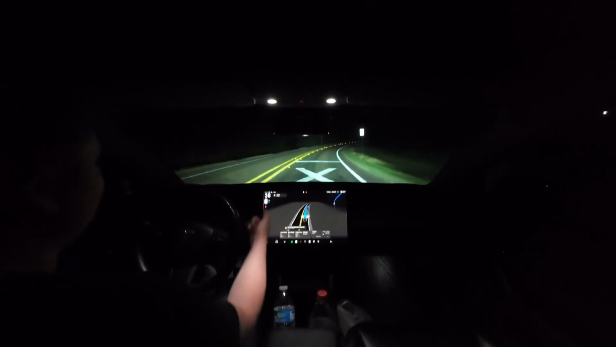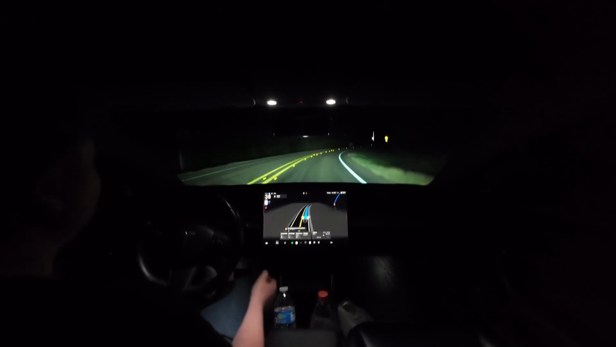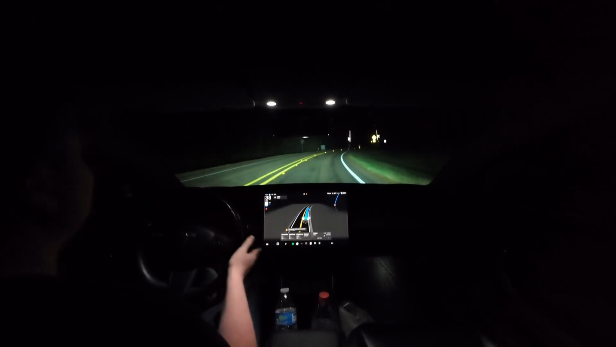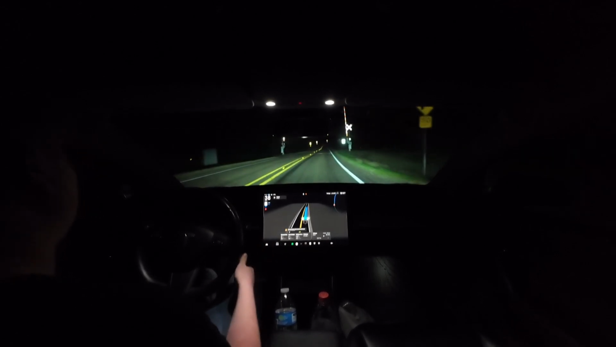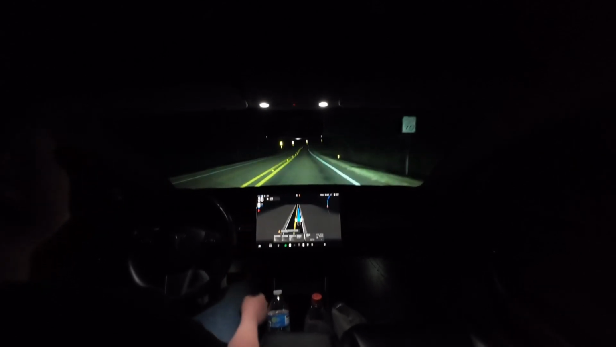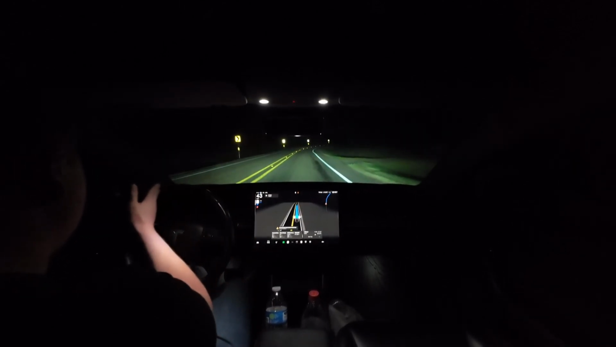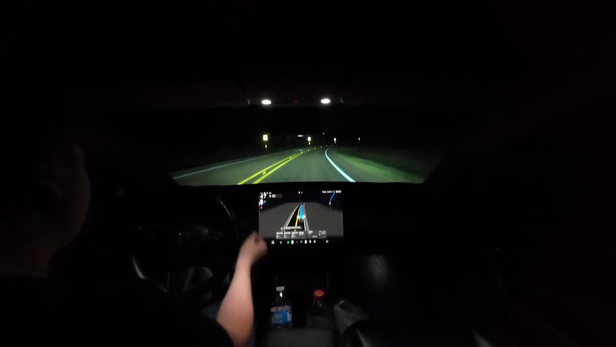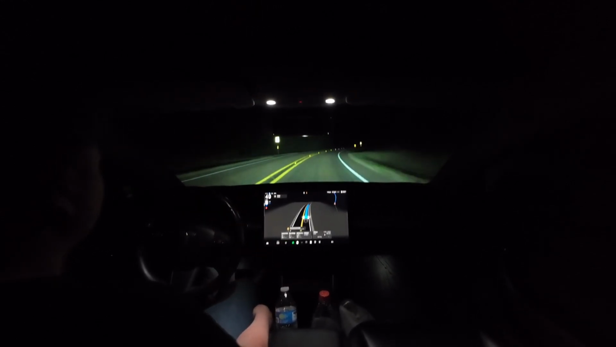And now it thinks it's a 25 zone here. It's not. It's a 70. It's always on this one road specifically. None of the other roads around me do this, which sucks because this is the road that I live on, so you kind of experience it very often. There's the 70 sign. Still thinks it's 25. Now, granted, I would not do 70 on the corners that we're about to go on, but on the straights, I would do 70 in the daylight.